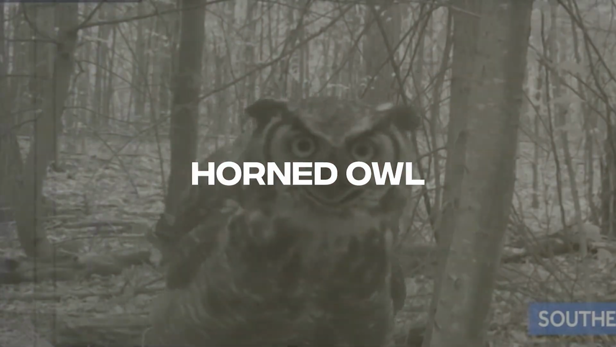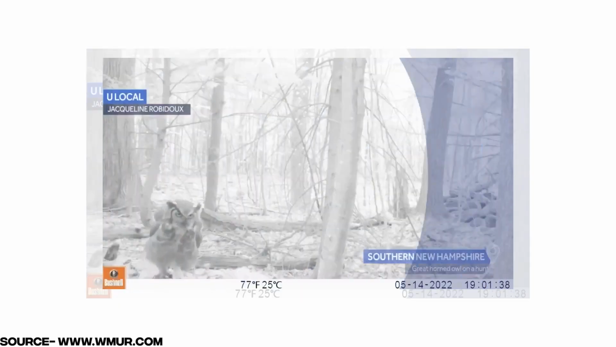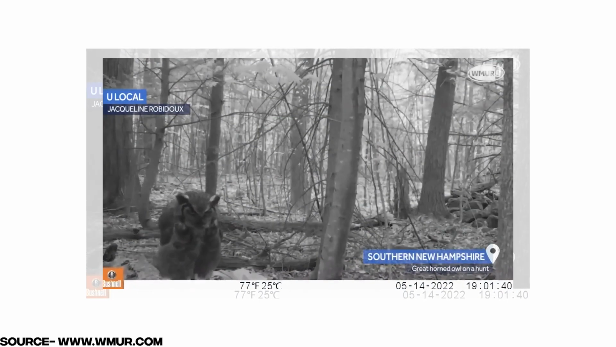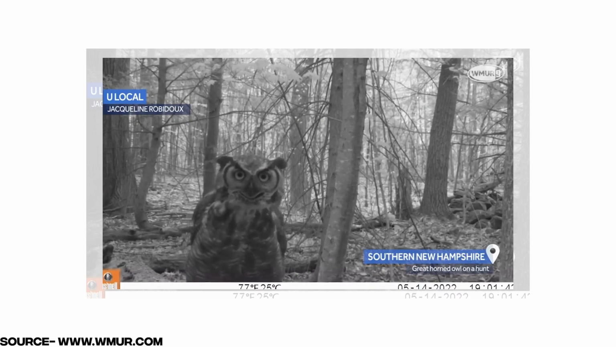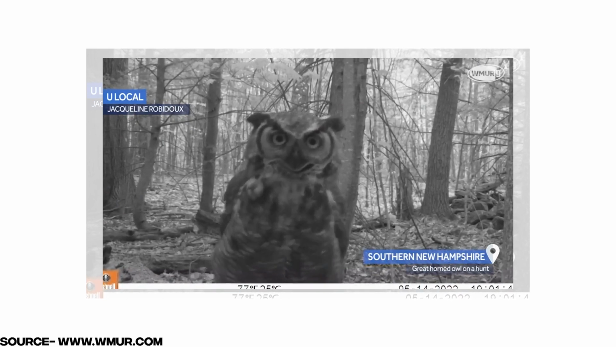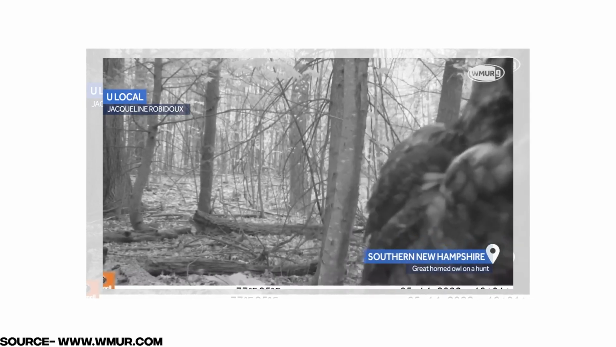Fifth on our list is a horned owl. This video shows a great horned owl who was photographed by a trail camera during a hunt in the southern part of New Hampshire. According to New Hampshire Fish and Game, these owls consume a wide variety of prey ranging from very small insects to huge geese, although their primary food source is small animals.